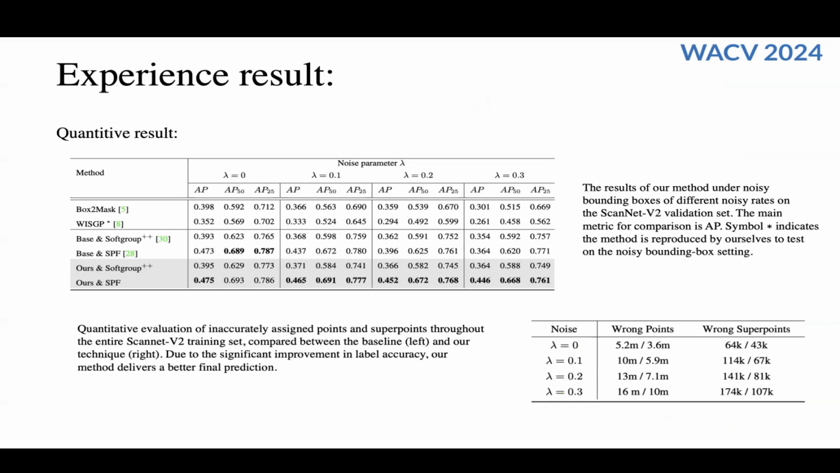As we can see on the ScanNet-v2 dataset, our method outperforms the baseline significantly. We also show that with our method, we can get very accurate point-wise instance labels.